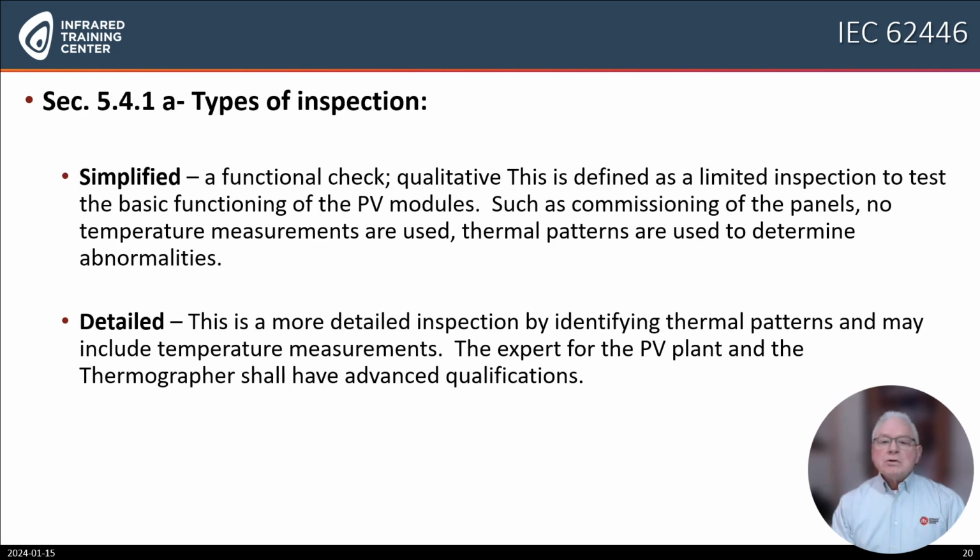IEC 62446 identifies two basic types of inspections. One, a simplified inspection, which is a functional check, qualitative in nature. This is defined as a limited inspection to test the basic functioning of the PV modules. And a detailed inspection. This is a more detailed inspection by identifying thermal patterns and may include temperature measurements.